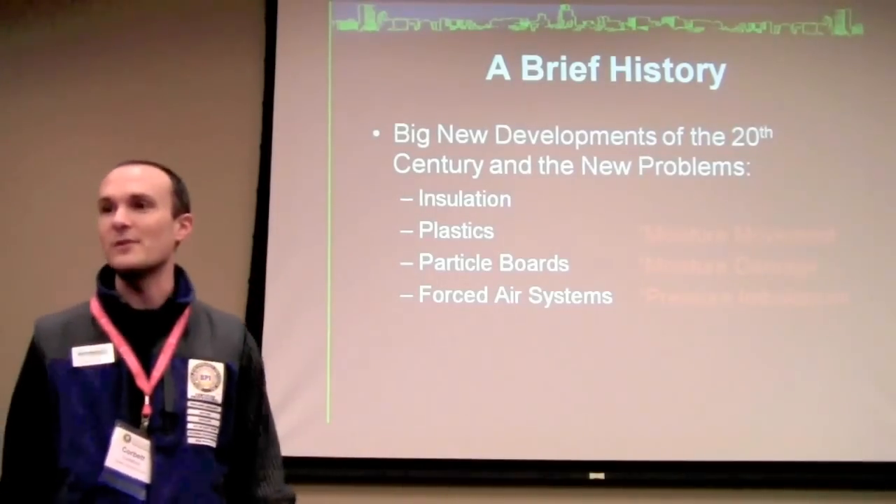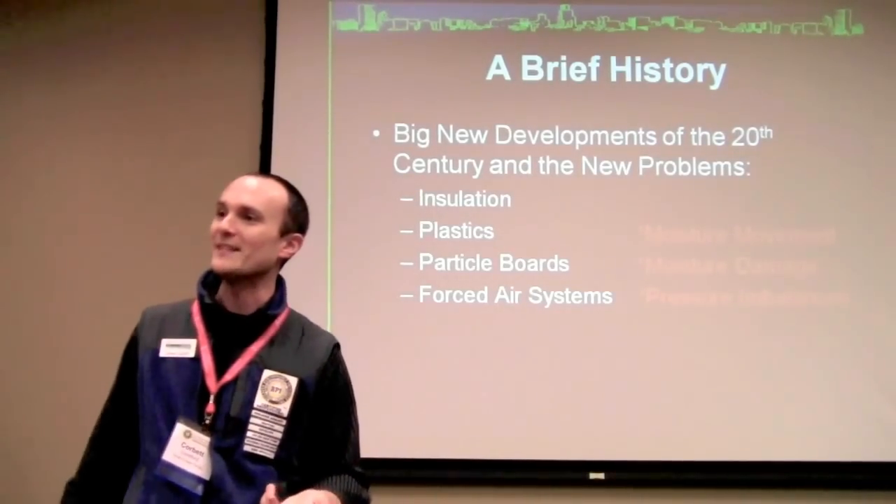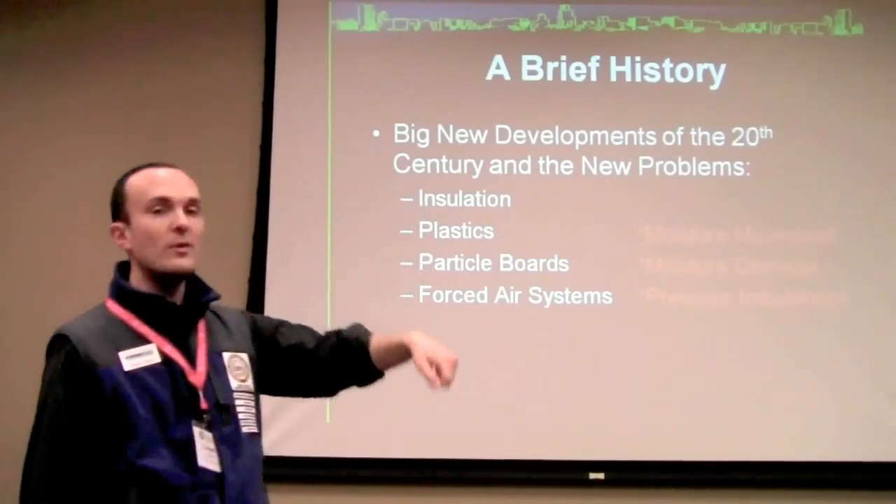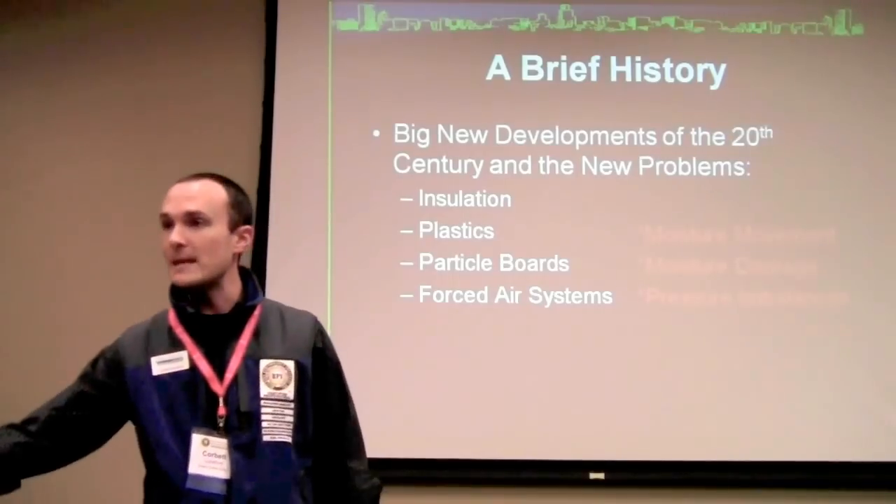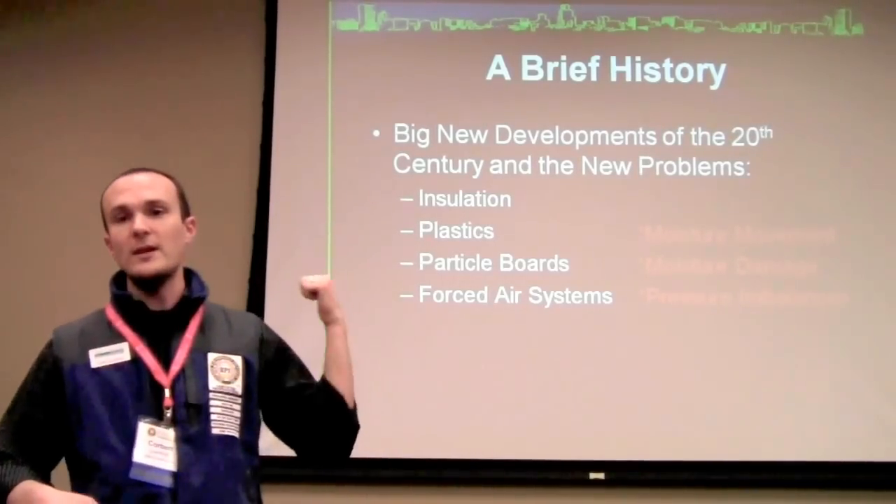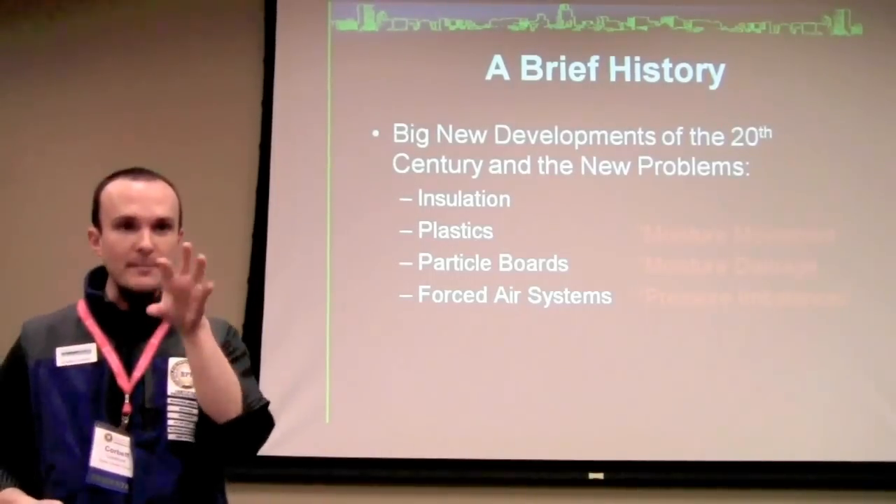Insulation, I like to joke, gives you a false sense of security. Everybody feels like, oh yeah, I got more insulation, I'm happy. Plastics, though, inhibit moisture movement. Maybe we mean that, maybe we don't. Particle boards don't take moisture very well, and forced air systems introduce pressure imbalances in the house.